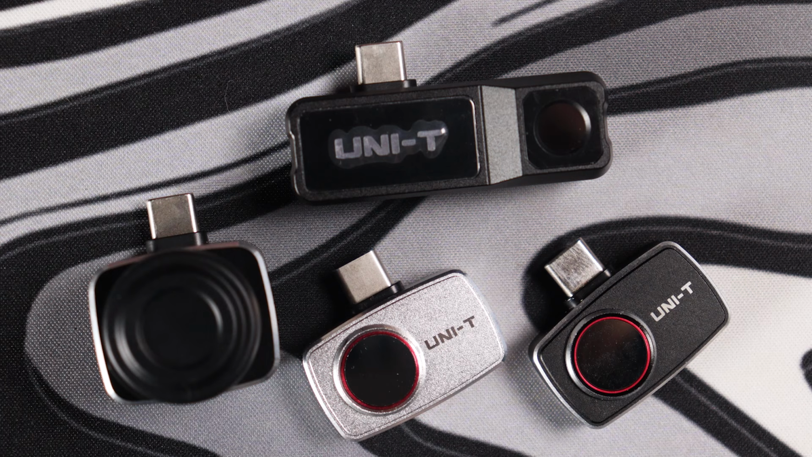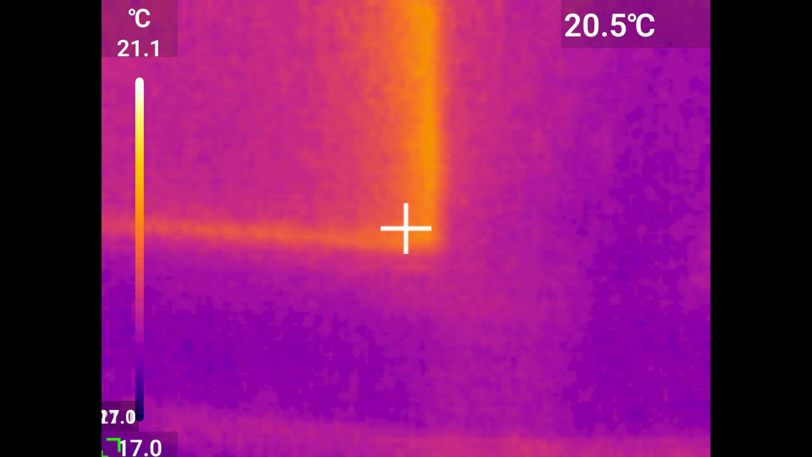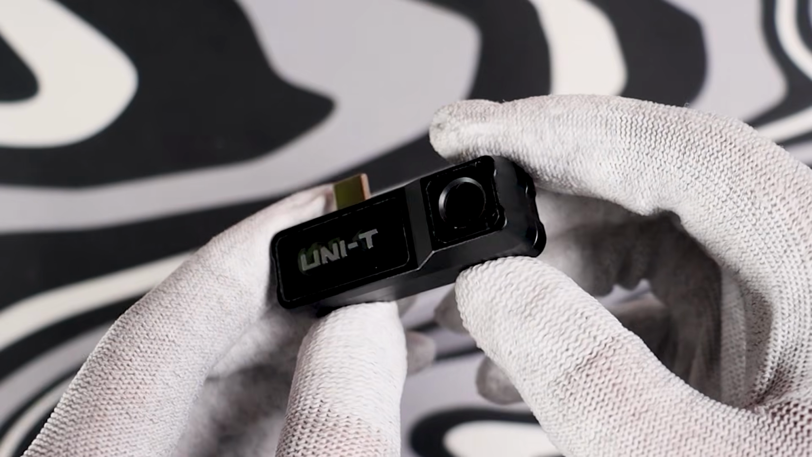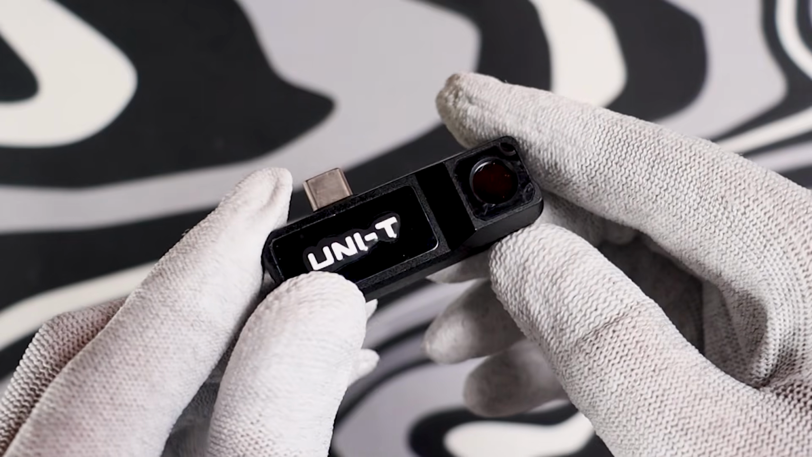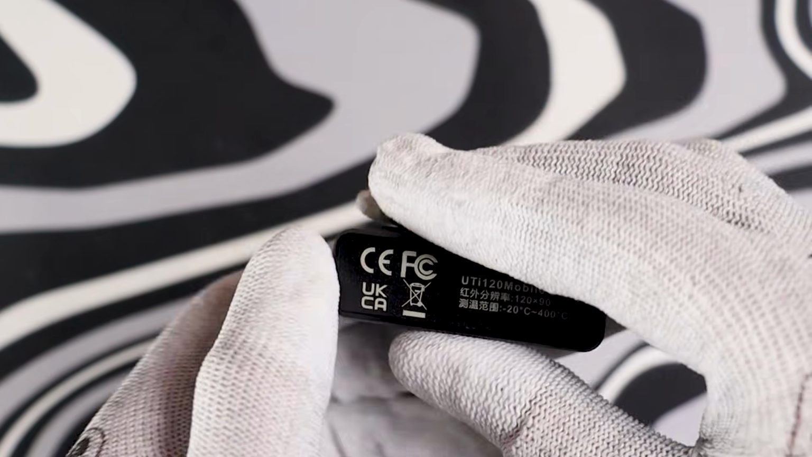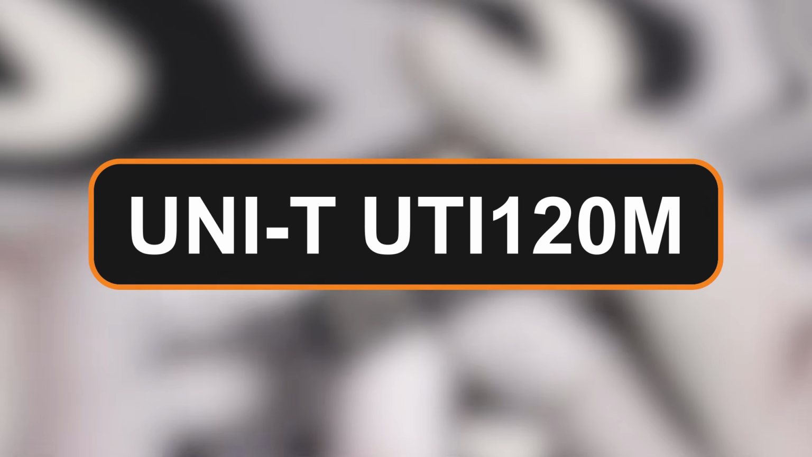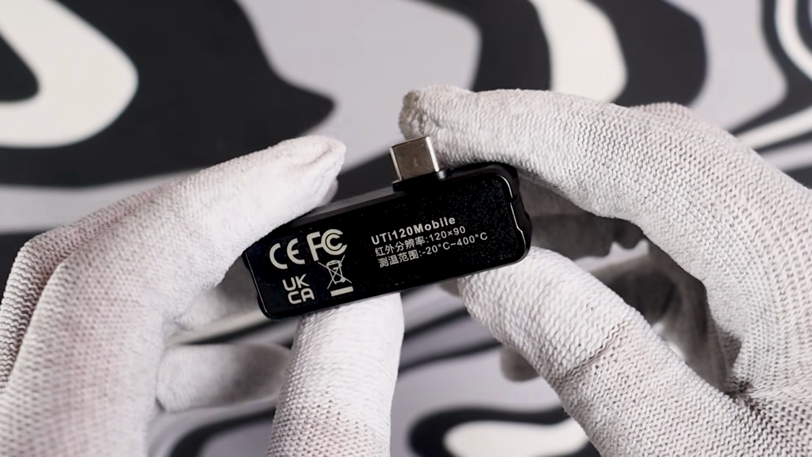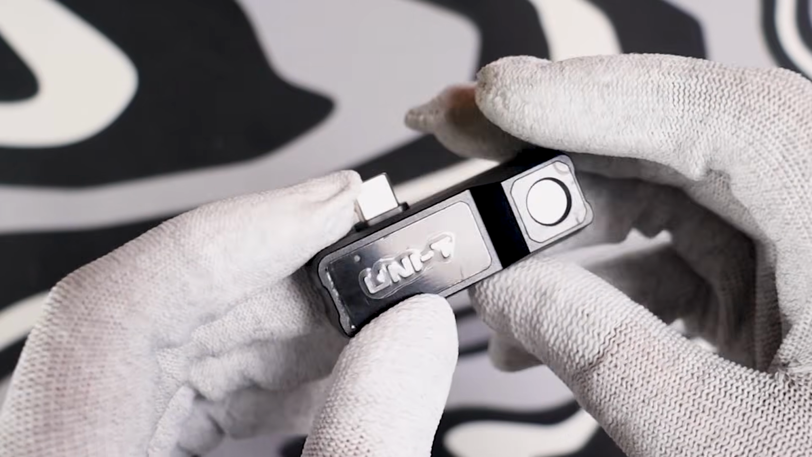What if you could see heat? Like actually see it. Leaking from your walls, cooking your components, hiding inside your 3D printer. This little thing costs less than a decent dinner out, and it might be the most useful tool in my entire EDC kit. This is the UNI-T UTi120 Mobile, 120 by 90 resolution, 25 Hz refresh, smartphone powered. Let's find out if it's actually worth your money.